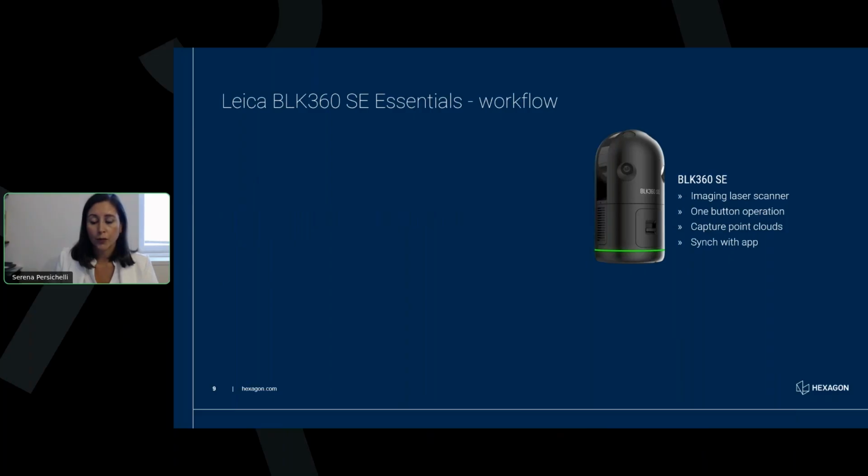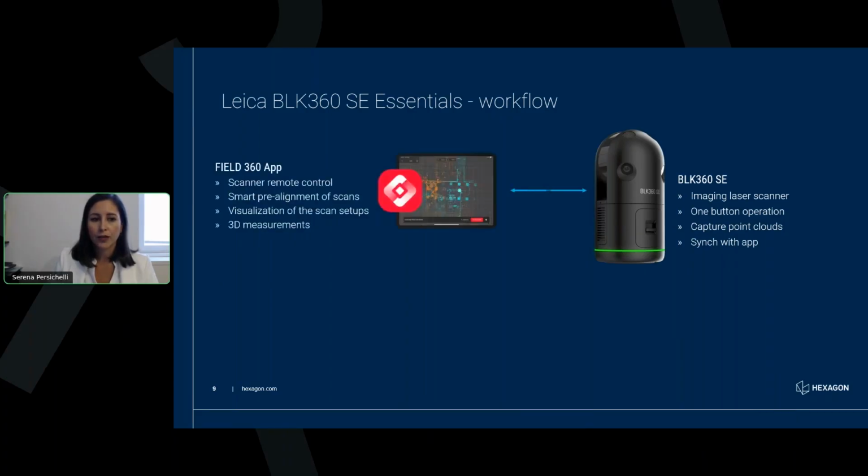You will be able to capture your point cloud with it, and the scanner will be synced all the time with the field app, the app Field 360. So your app is going to help you to remote control your scanner. What does it mean? You will not have to touch any button of the scanner, but you will be able to control it completely remotely.